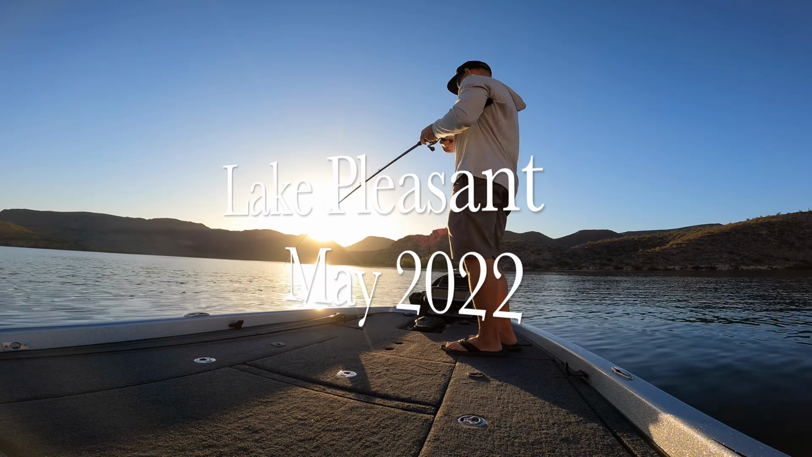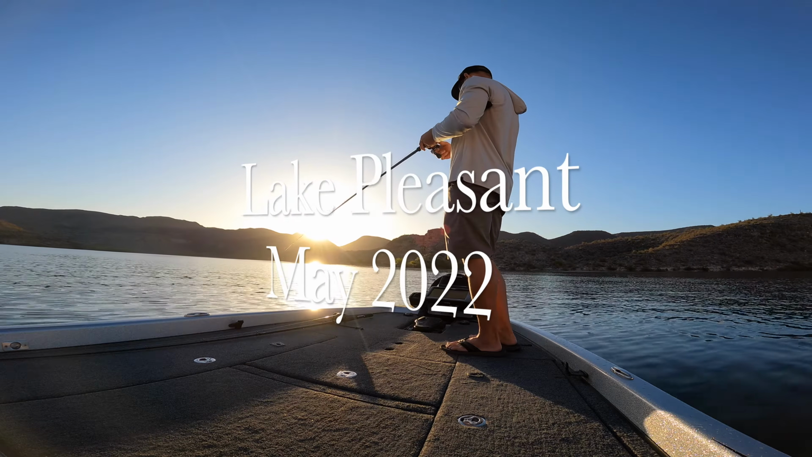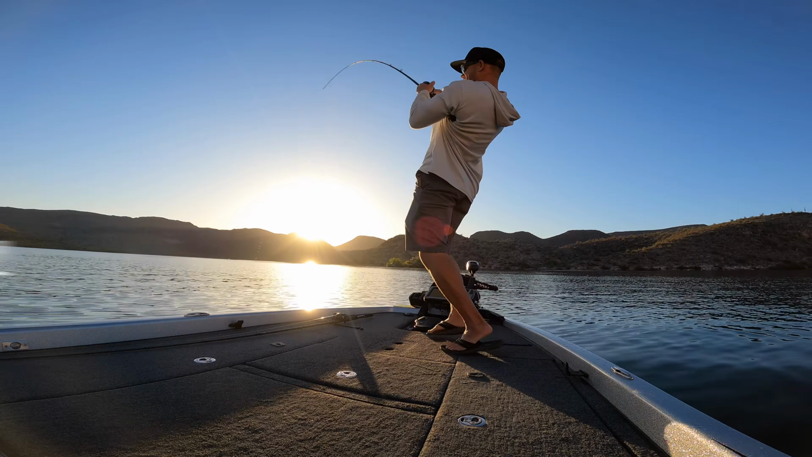50 to 60. And it is loaded. It is loaded.